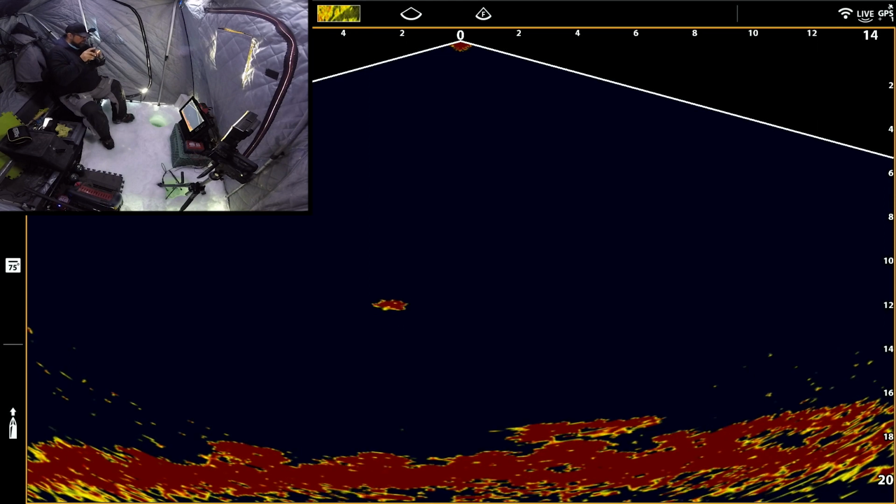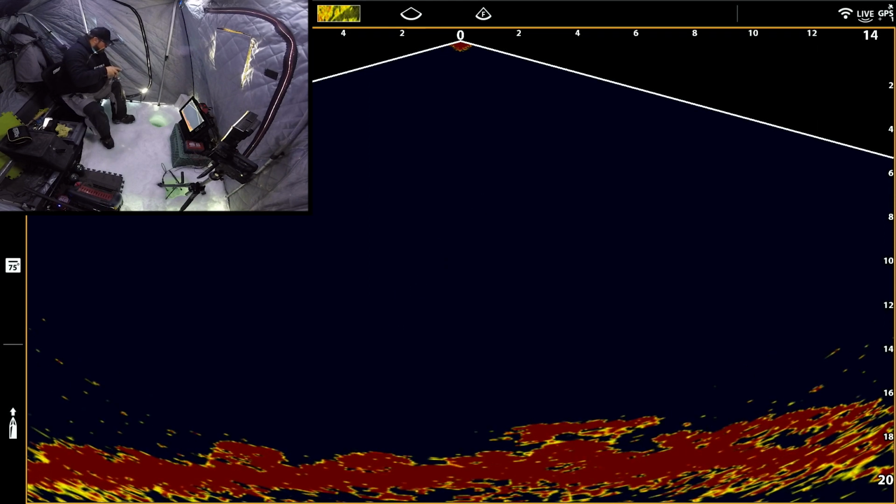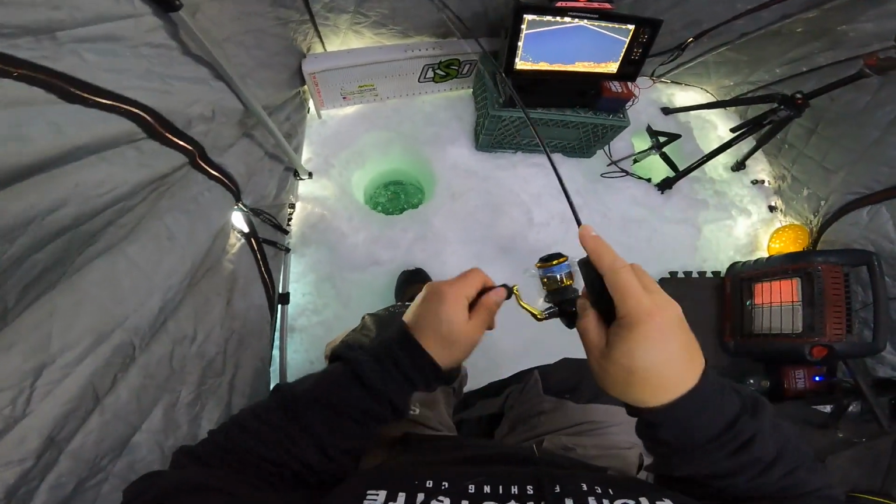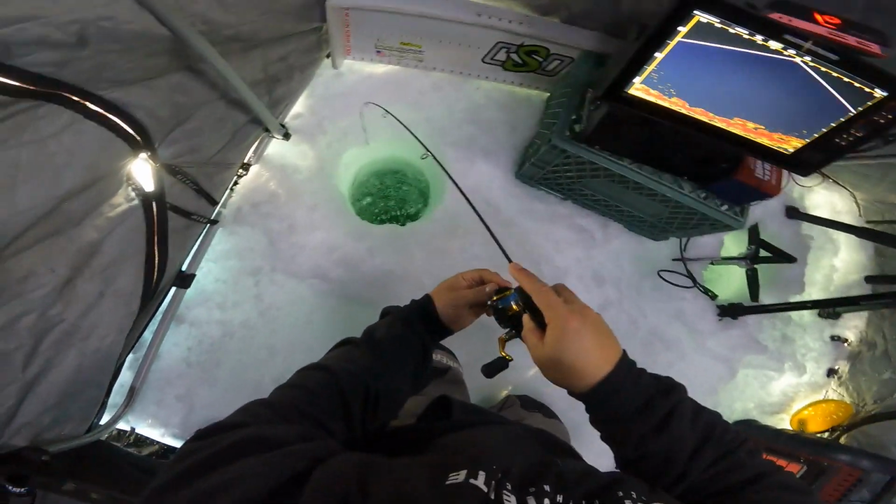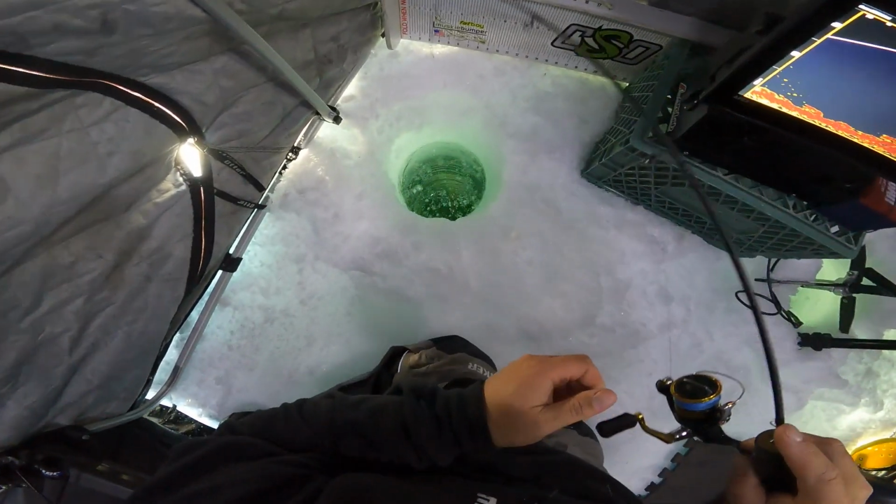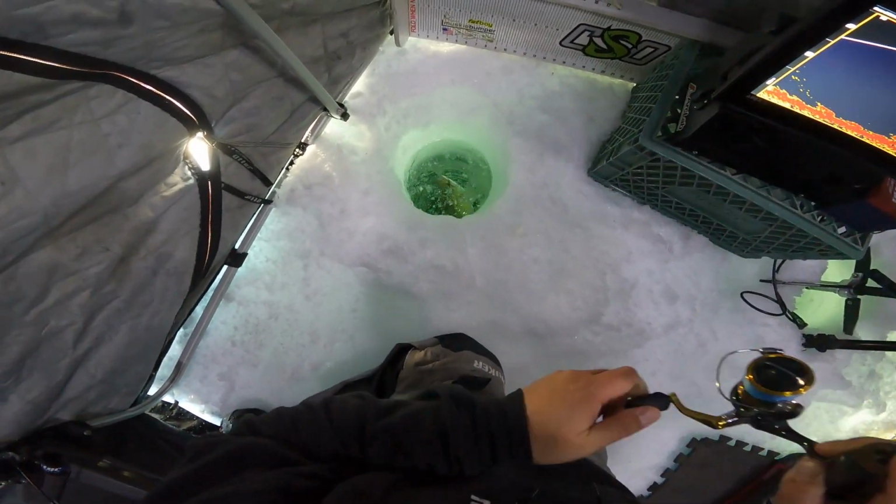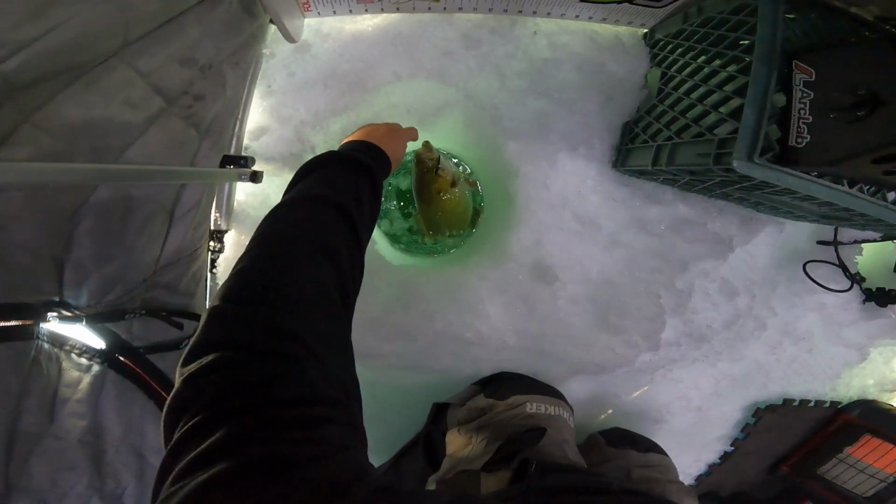I got them coming down to me right now and he ate it going down to it. Nice, nice. Another one's down there. Where'd you go? Come back. Ooh, I can't tell size at all because I don't know anything about bass fishing, but it doesn't feel small. It's definitely dogging hard. Oh yeah, looks like a good one. Come on. Oh yeah, that's a nice fish.